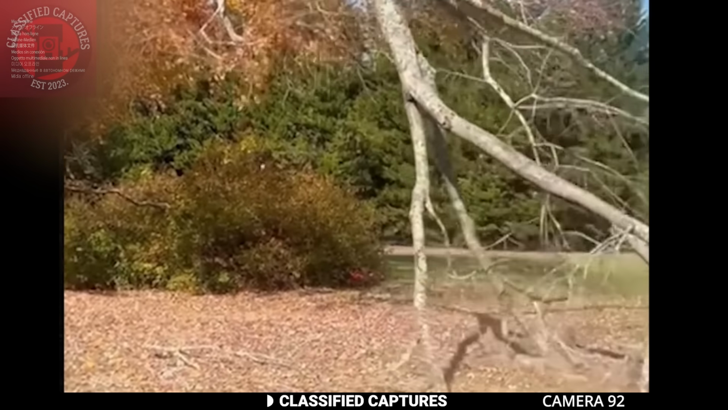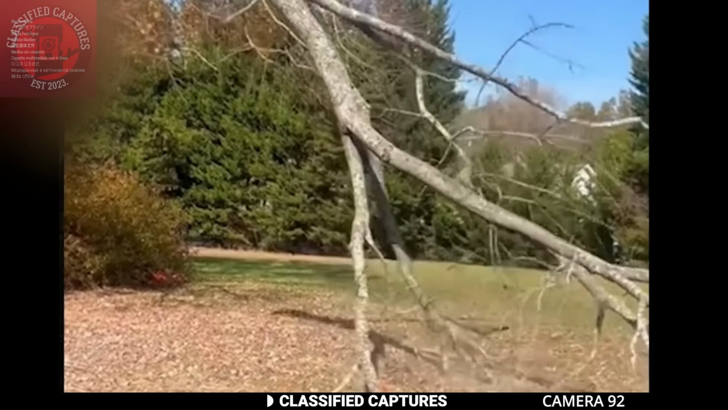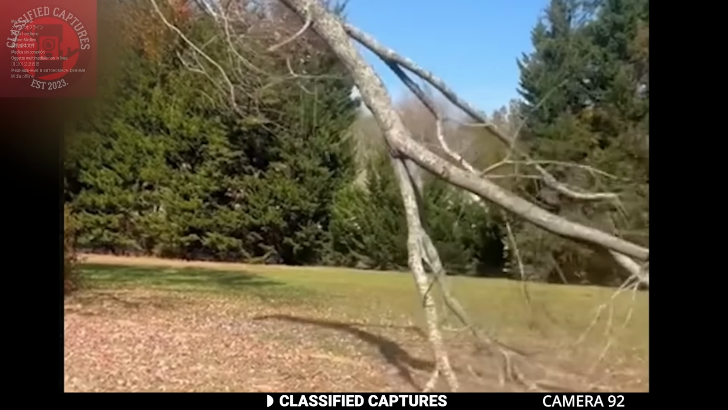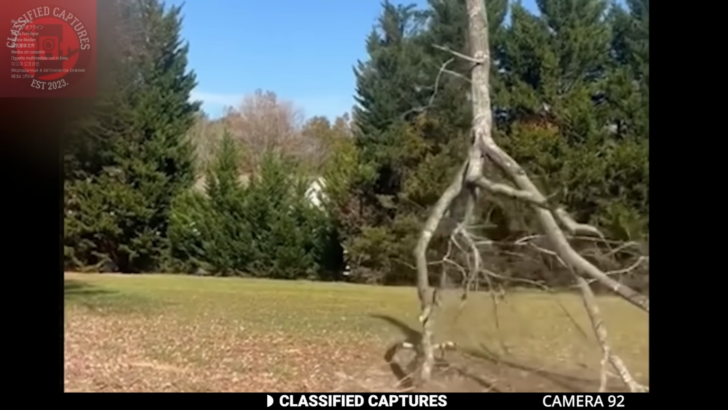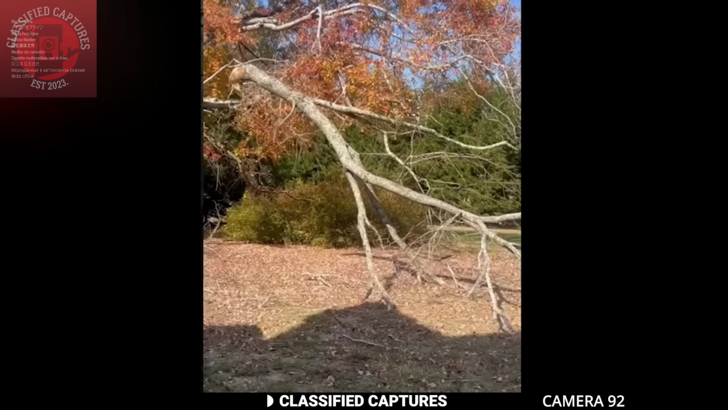Everything about it screams edited, and the fact that we don't get to see it in full frame and the right part is cut off validates this assumption of mine. But what do you guys think, though? Have you ever seen a stick walking, or is this just someone attempting to have their 5 minutes of fame?